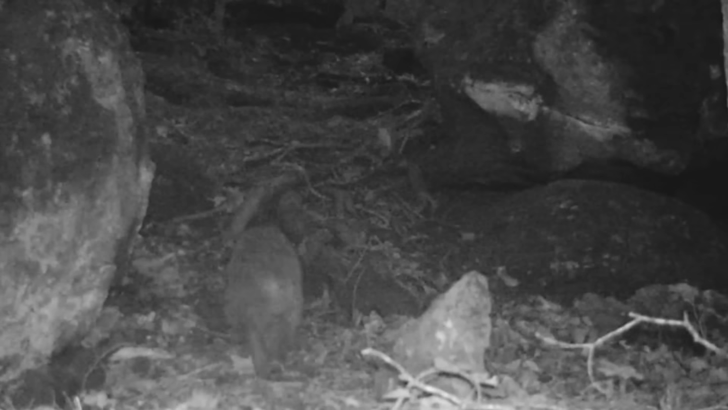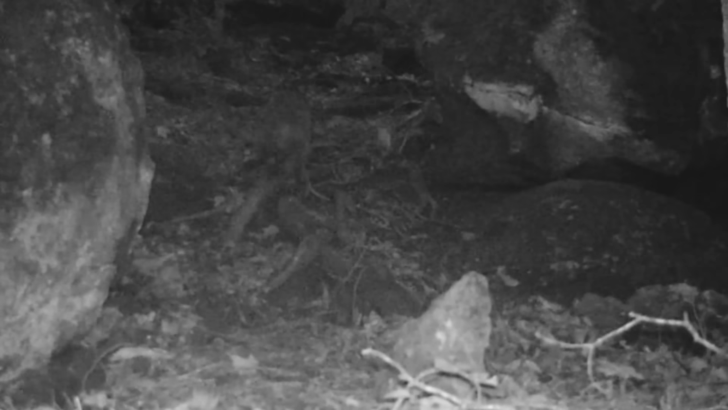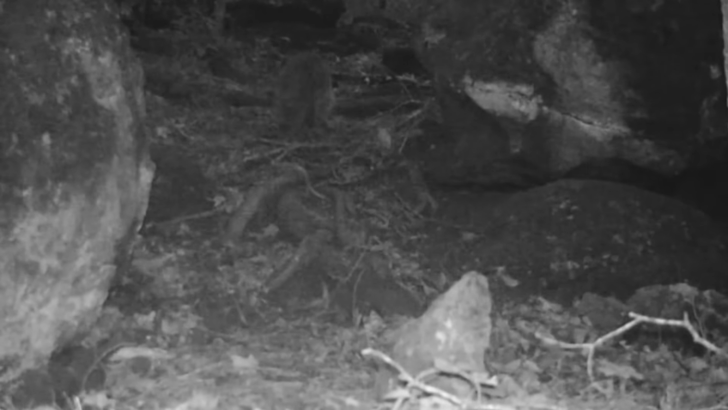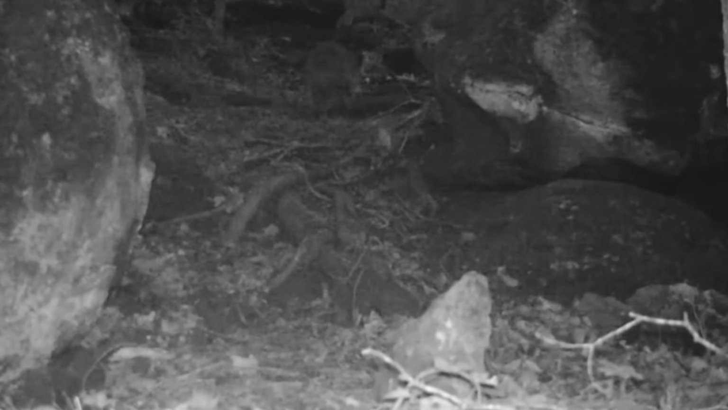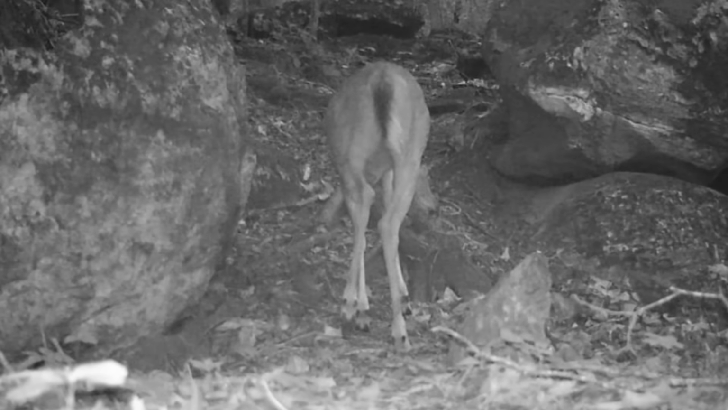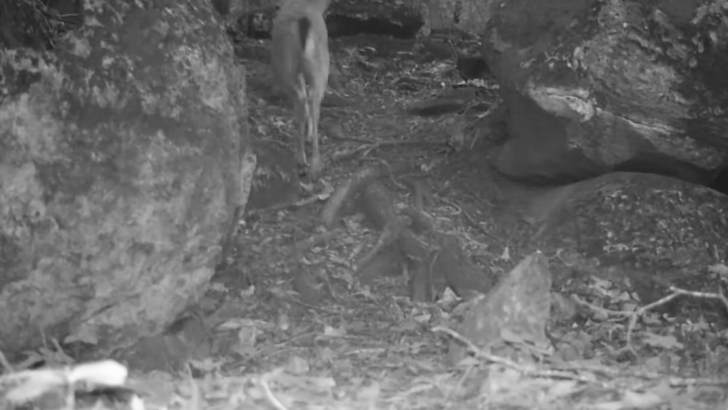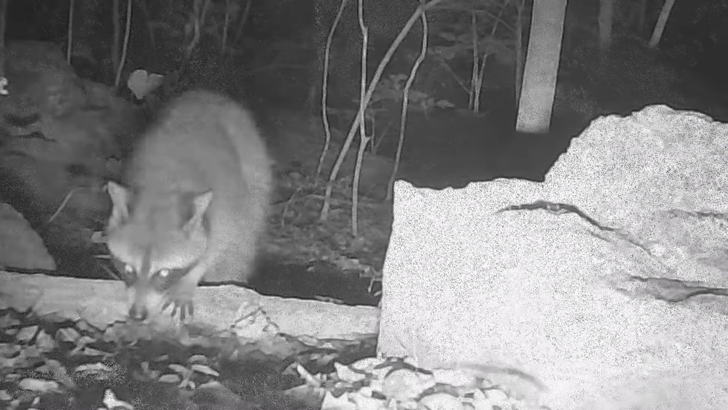Old no-tail, he puts on a lot of miles, don't he? Liable to see these coons anywhere. And the deer. And at the log, coon coming through, got to say hi.